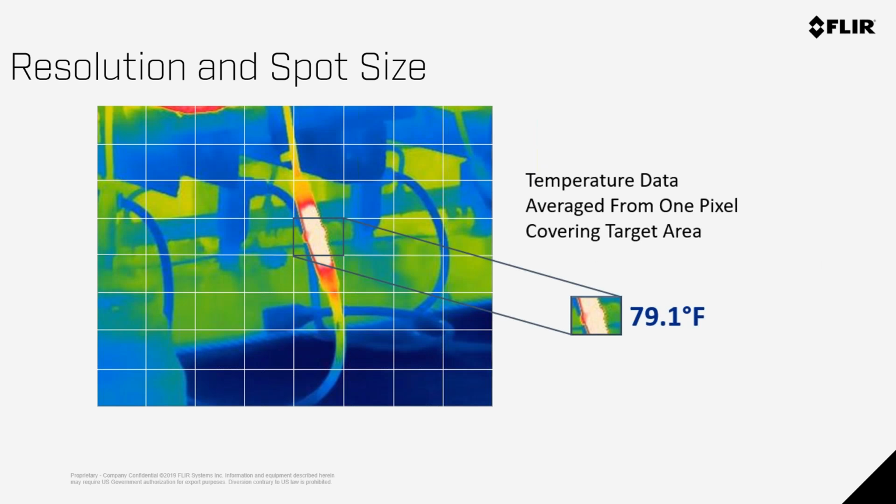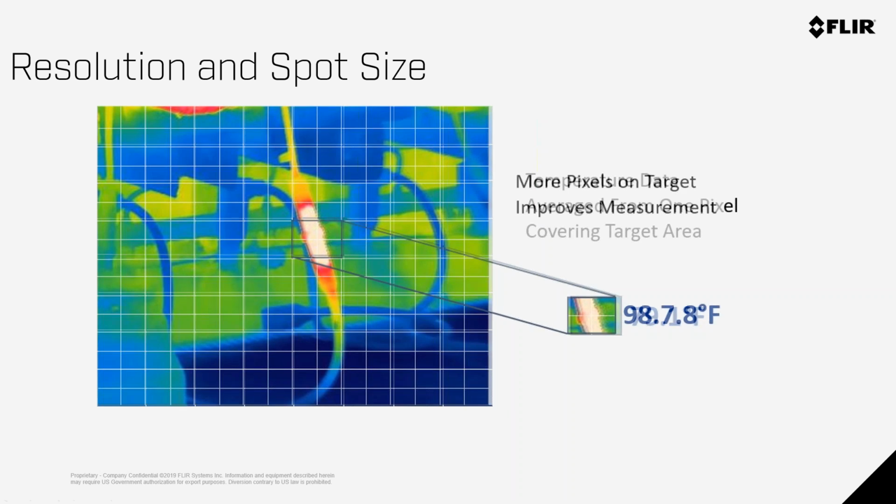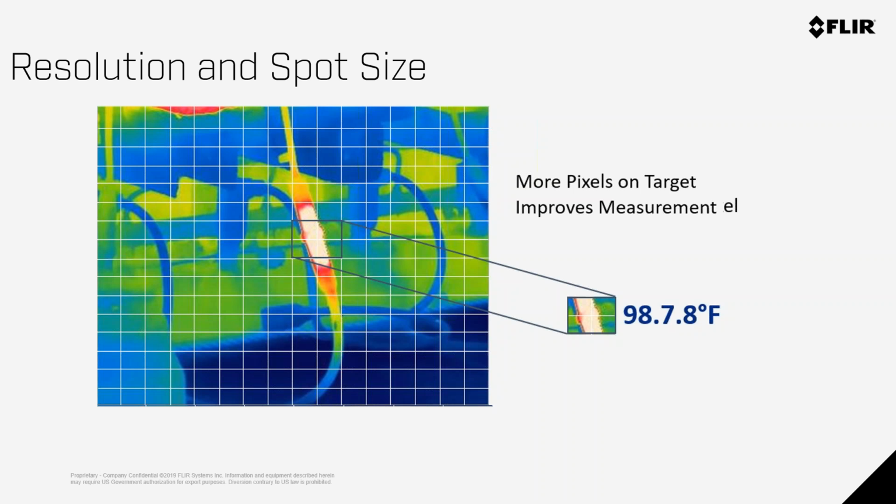So in this regard, here's a simple example of a product. If I have a small resolution camera, as you can see, 1 pixel does not fill the entire target. I see much of the background. So what the pixel is doing is averaging the cold and the hot and coming up with a 79.1 degree Fahrenheit. If I have a camera with 4 times the resolution, that means I capture more of that target and less of the background. Consequently, the temperature goes up.